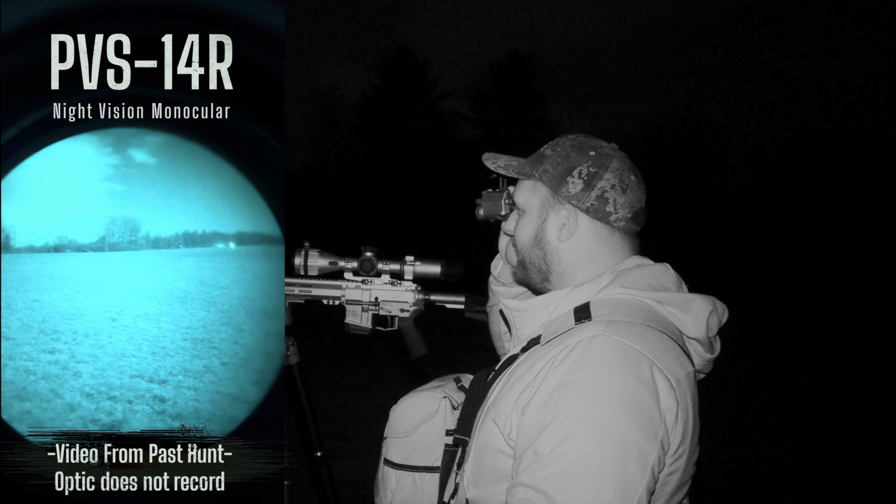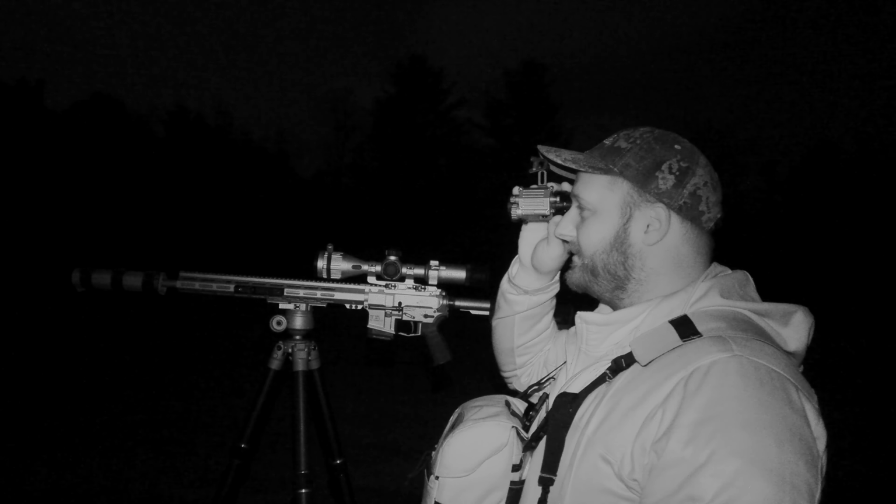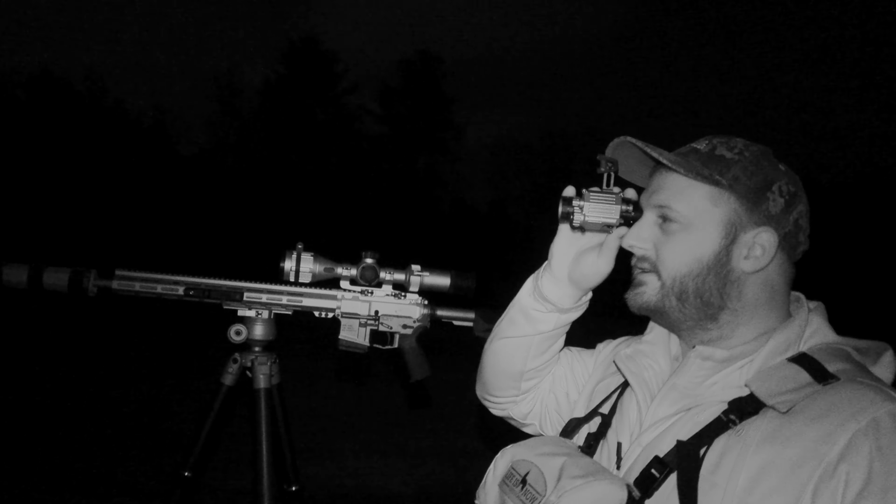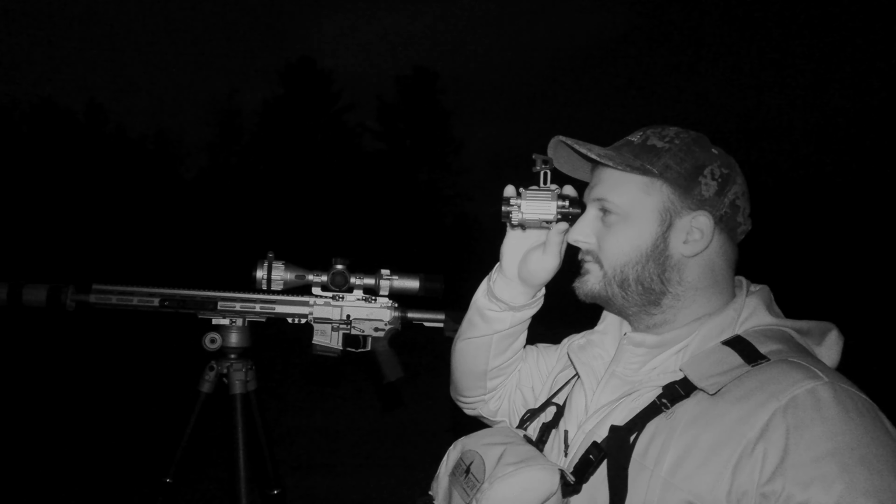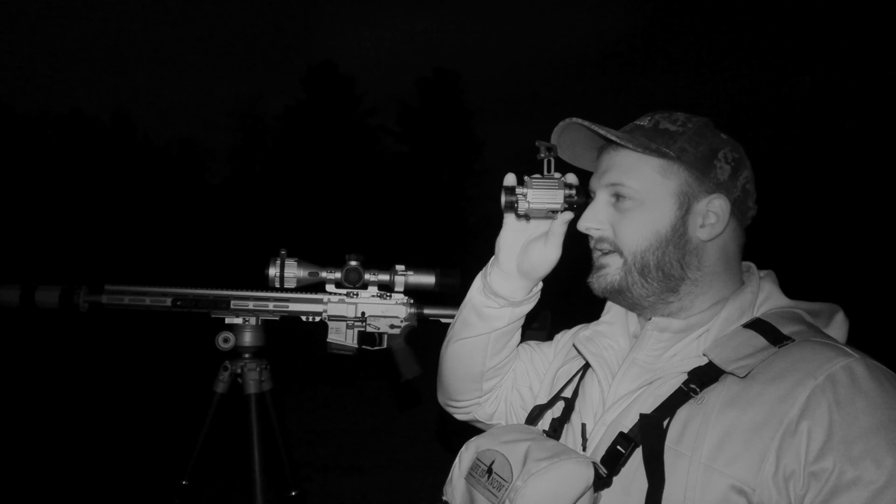That's a game changer. No infrared light. The moonlight we've had the last couple nights, this is perfect. I haven't used it on a totally overcast night yet, but last night, halfway through the night, the clouds rolled in, and it was still really clear. I'm pretty impressed with it. That's pretty simple. Just clips in.